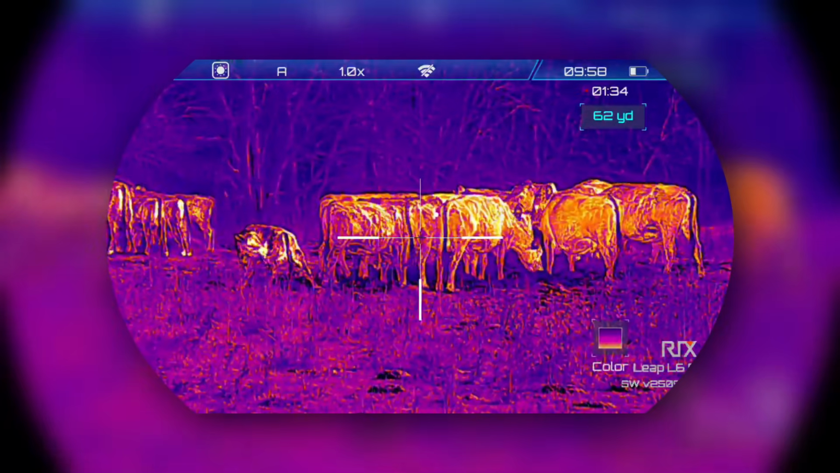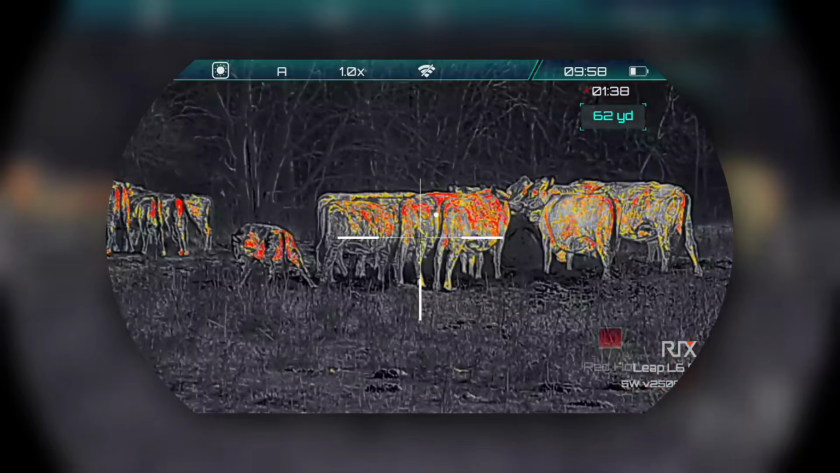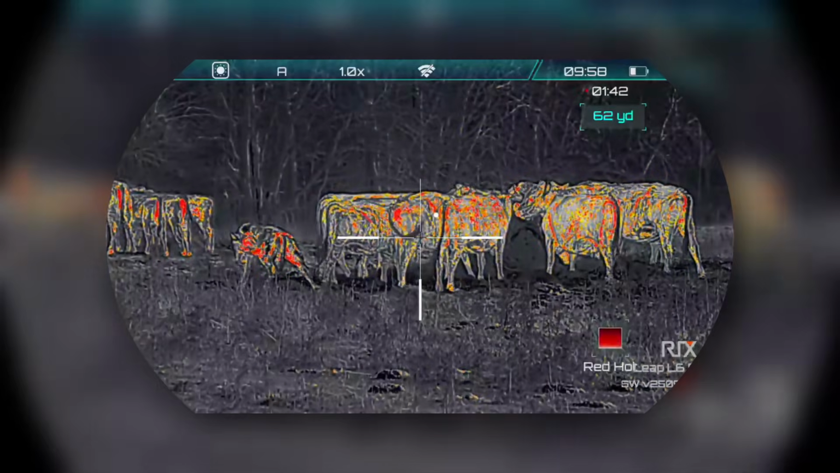You're gonna get all the color palettes you would come to expect: red hot, black hot, white hot, fusion, green, monochrome. I think that's pretty much it on this, guys. I do really like how they integrate the color palettes on this. Basically, you just turn this turret up here and that's gonna cycle through all your color palettes. I really like that.